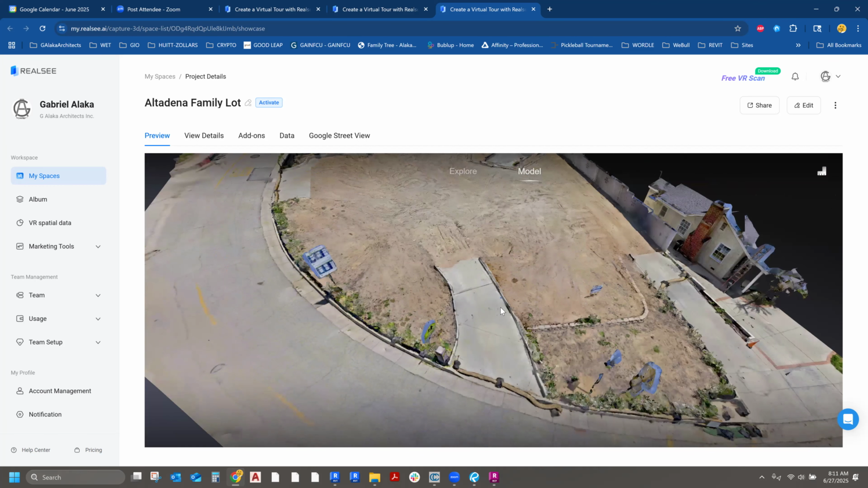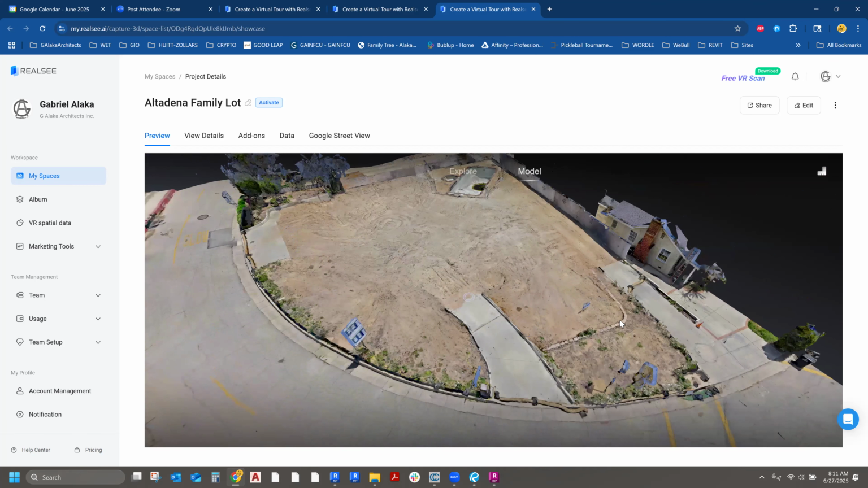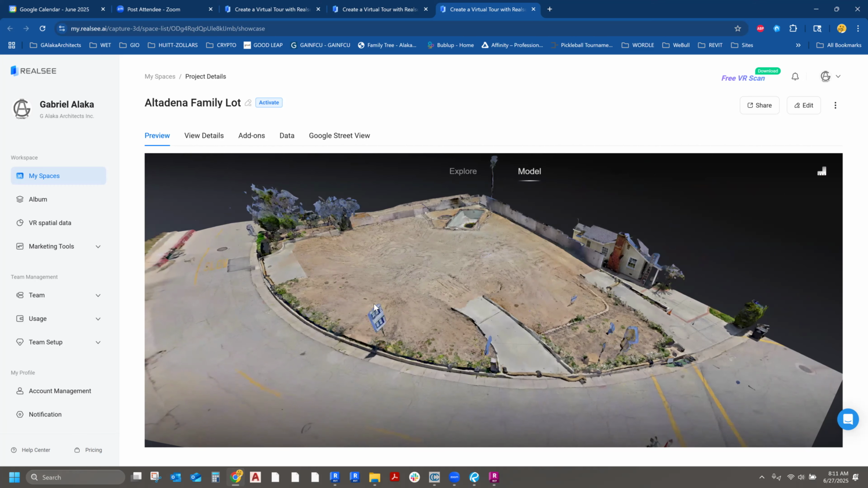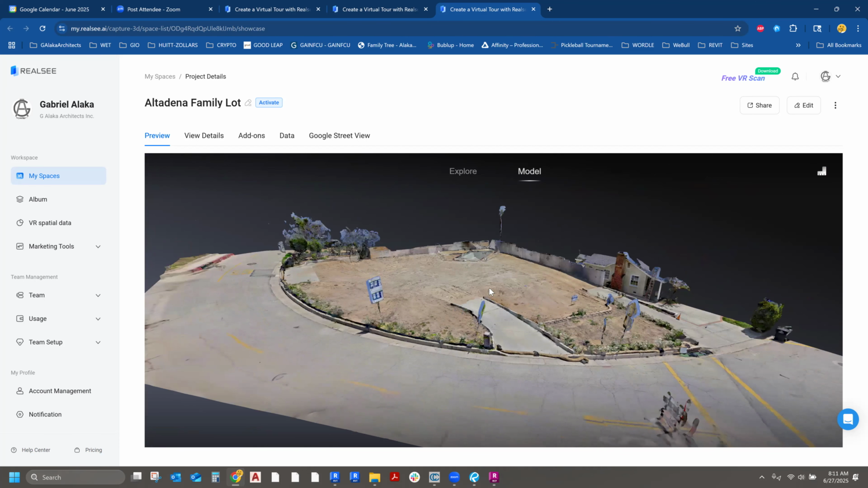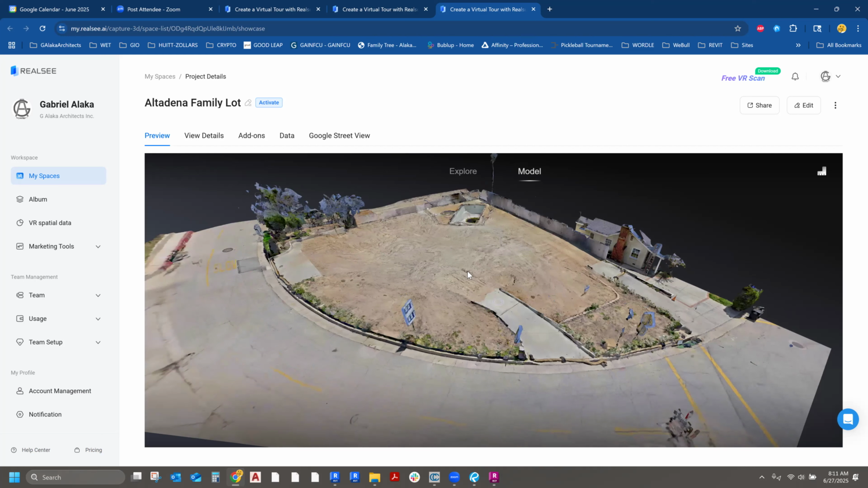I'm going to be showing you this scan as far as how to generate topography out of this. That way we know the high spots and the low spots, and how I'm able to use the Realsee point cloud scan to generate topography out of this model.